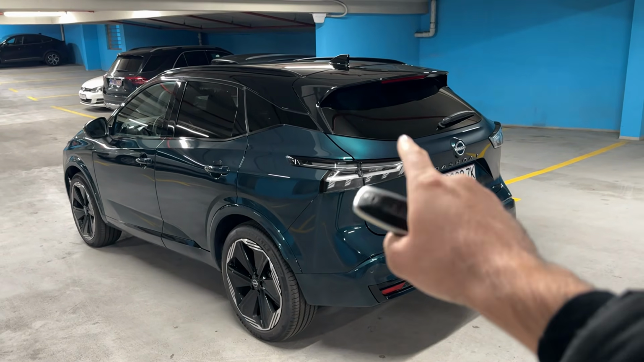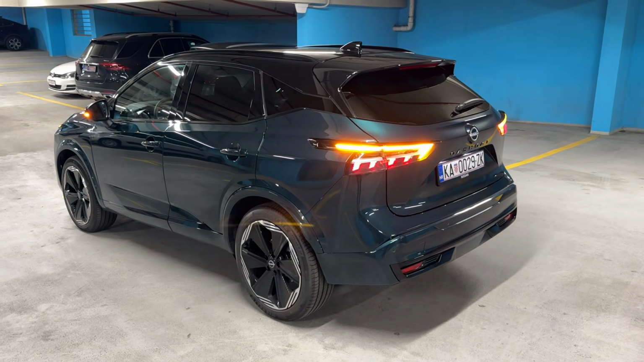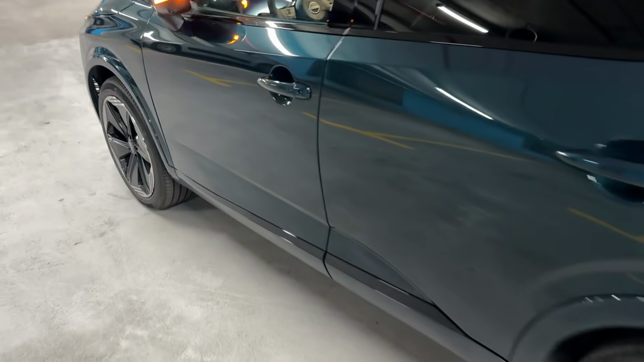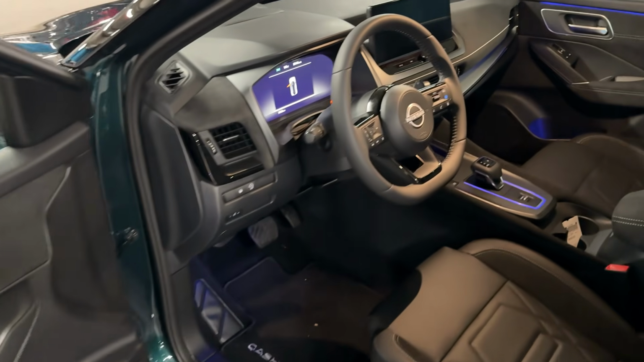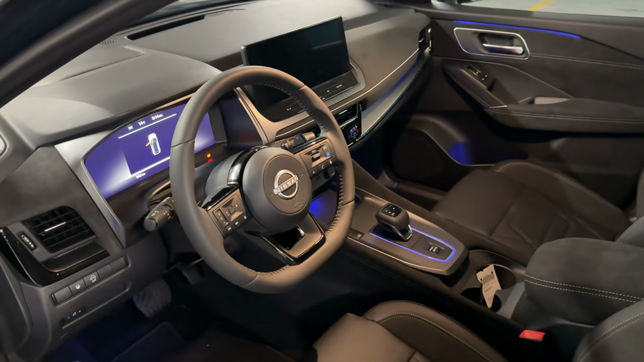And I mean, just look at this color, just how amazing does this look. So I will lock the car once again, and now let's go on a drive. And here, look at the new interior, look at the materials. This is so nice. But without further ado, let's see it from driver's perspective.